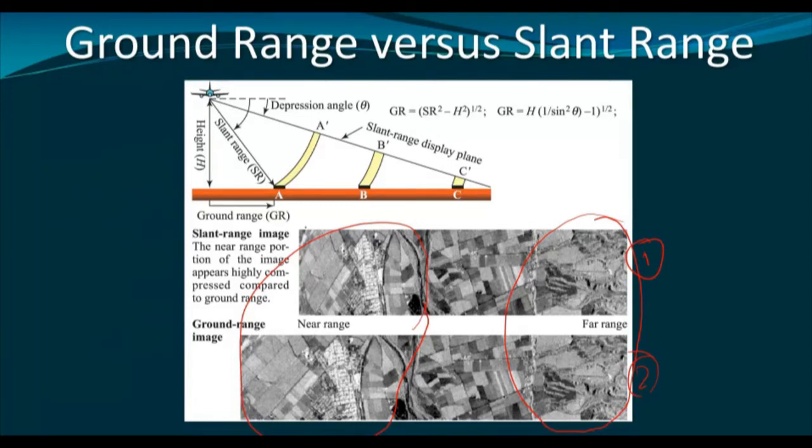The image became shorter in comparison to the ground area it is representing. So it is also a part of SAR image processing in which we convert the slant range image into the ground range image. Now, how can we get the ground range image? This is a very simple formula by which we can determine the ground range from the slant range distance and height of the platform.